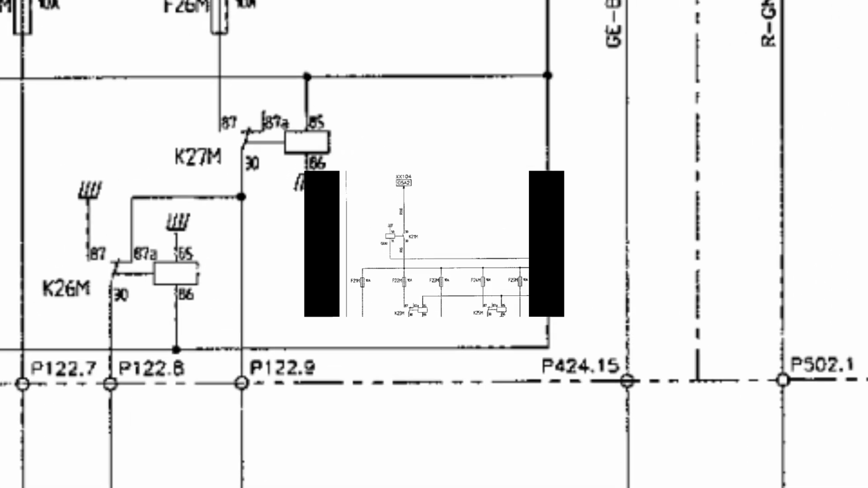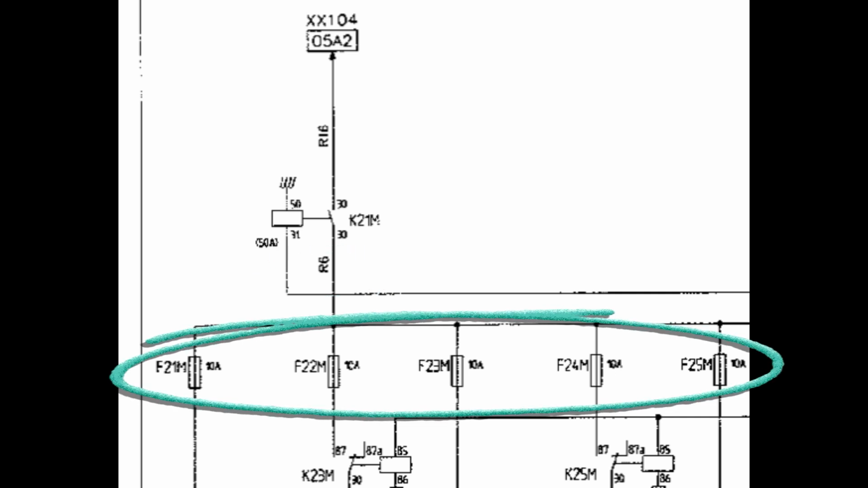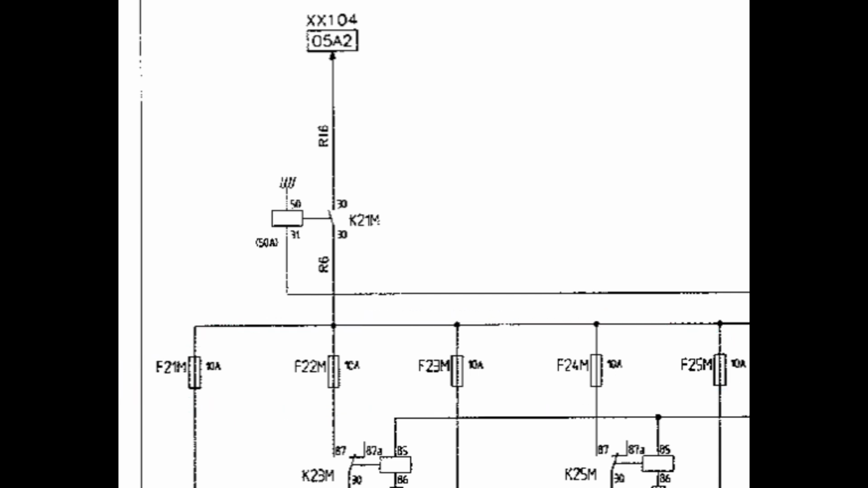If you look closely at the circled area of the diagram, you'll see the K21M relay, and you'll see there's an R16 size cable, so 16 millimeters squared, and then there's also an R6 cable that comes out of the relay that feeds all of the fuses below, the F21M, 22M, 23M, etc. Those all run to individual fan motors, and that's where we're going to pay particular attention, the R6 portion of the circuit.